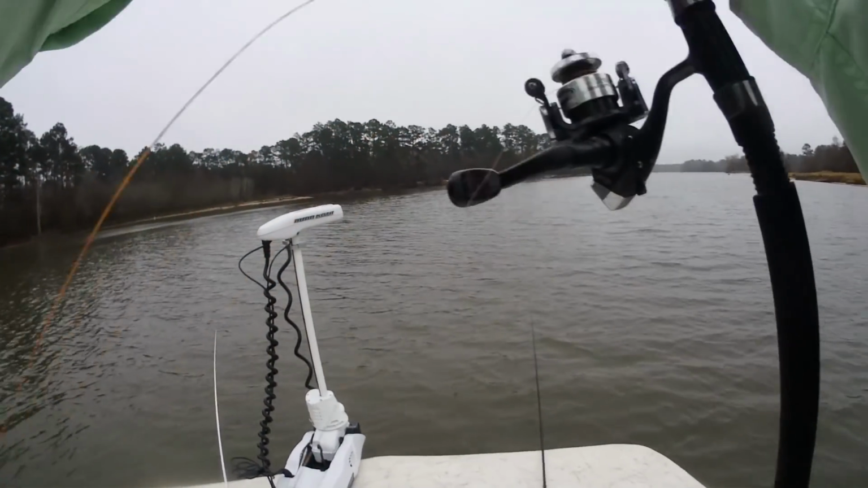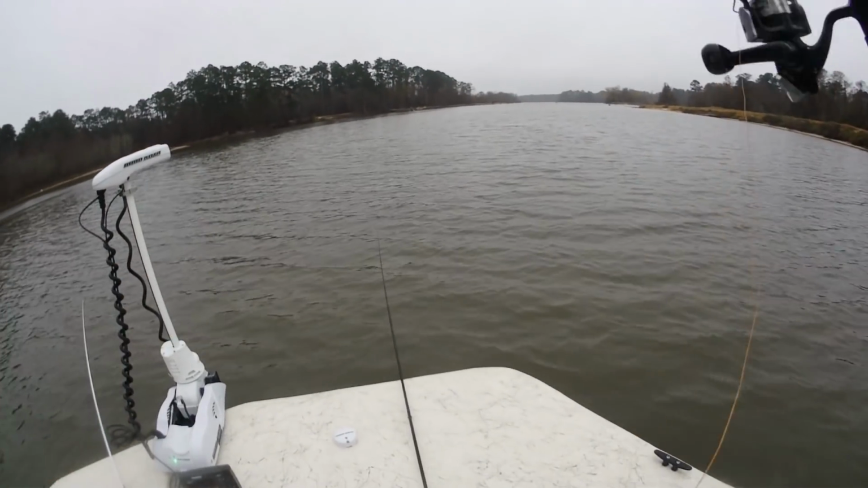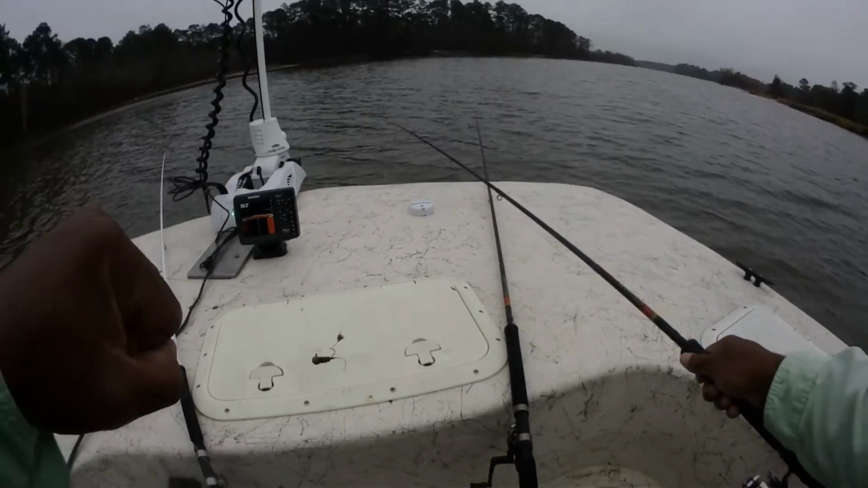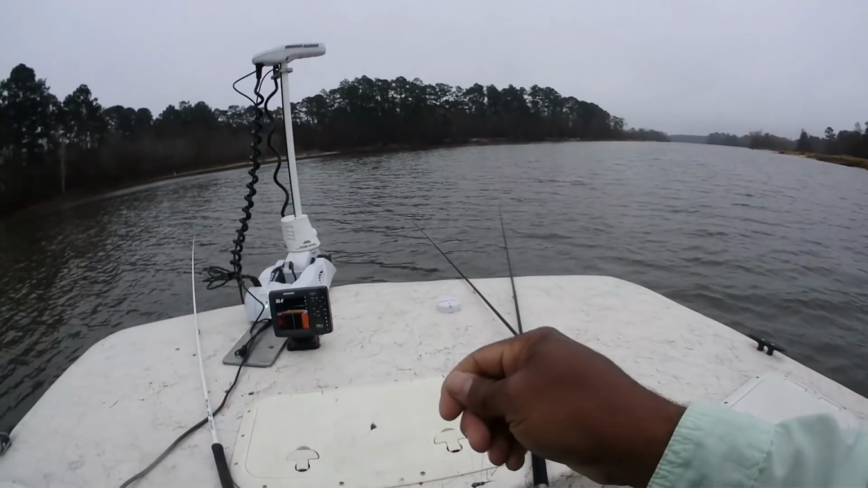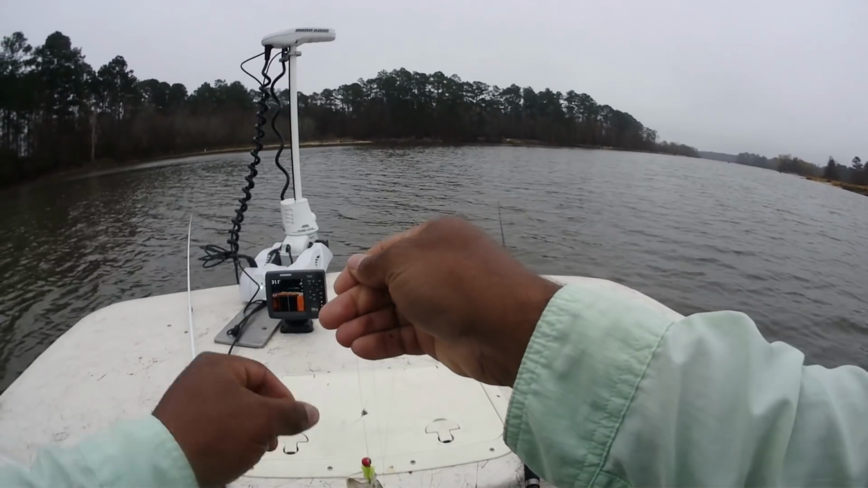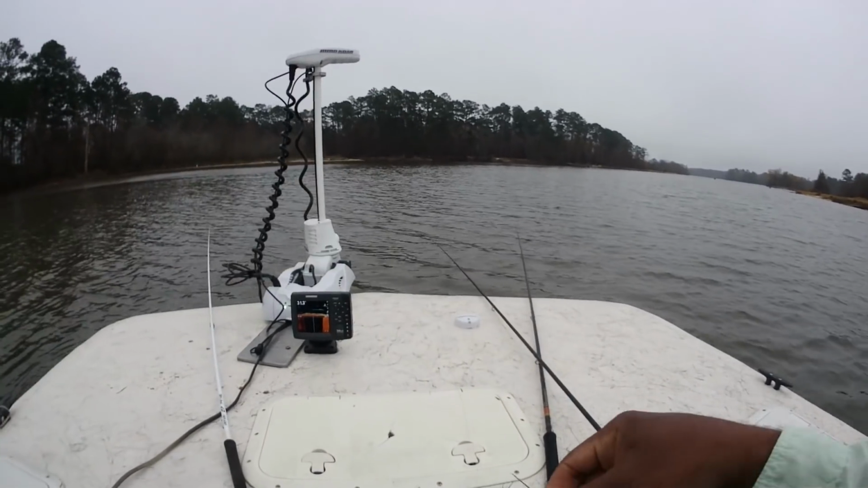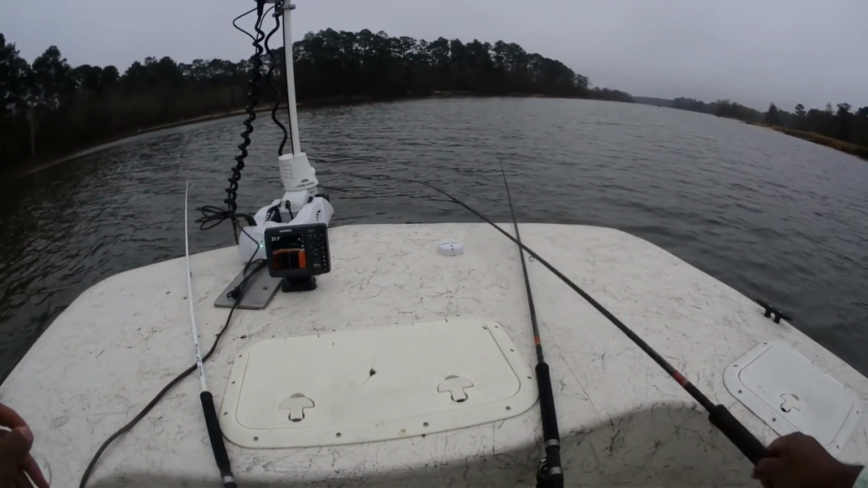Hopefully he don't get me tangled. Nope, he didn't get me tangled up. And then just another little small dink. It seems like they're preferring that old bright jig, but like I say, these are dinks. I'm not going to judge anything until we get past the little dinks. And there are plenty of those in here.